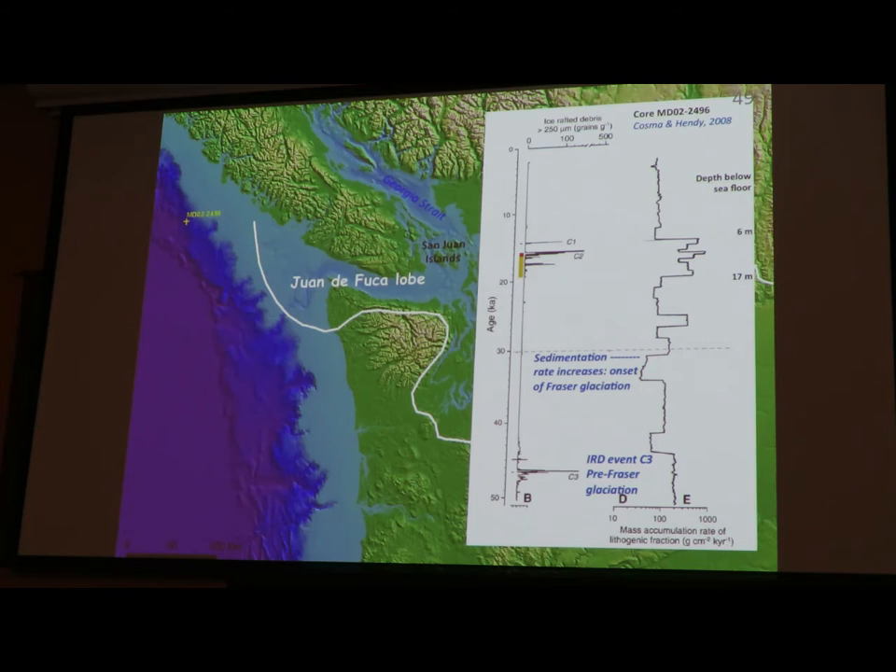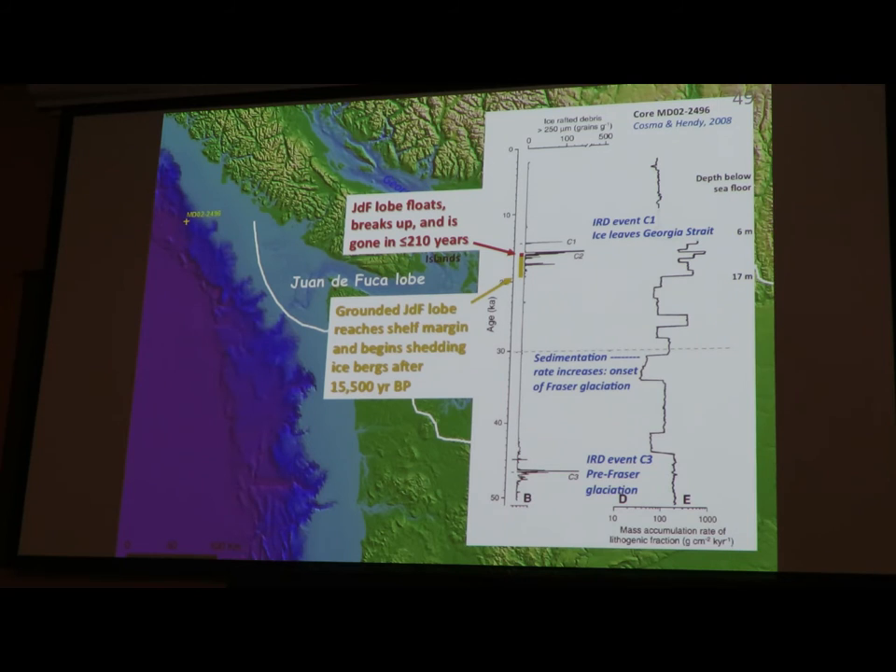They see an ice-rafted debris event here, and I think I screwed up my slides here. Oh, I did. They call it C2, and the interpretation that C2 has two parts is mine, not theirs. But I think we need to see a history that has the Juan de Fuca lobe first being on the shelf and perhaps not shedding icebergs because it's grounded, and it may be grounded in shallow water or even on dry land because global sea level is low at this point. And then it reaches the shelf margin and sheds icebergs. And then at some point it goes away. And so I think the onset of C2 is where the grounded Juan de Fuca lobe reaches the shelf margin and begins shedding icebergs.